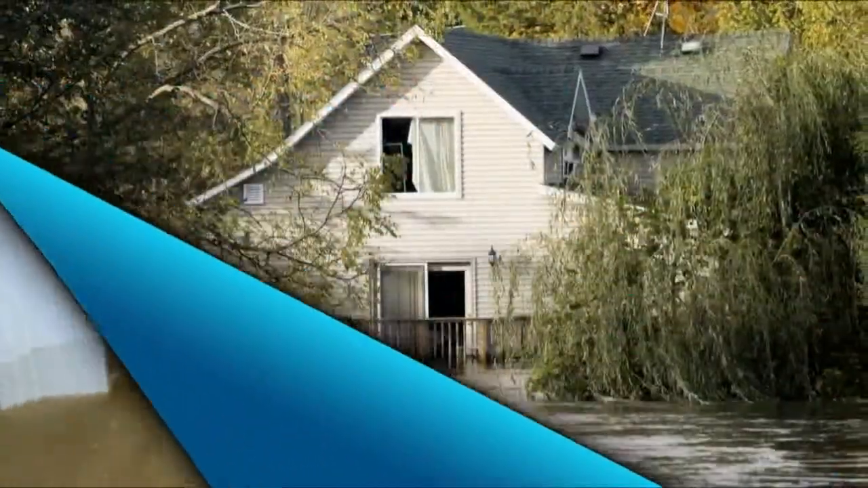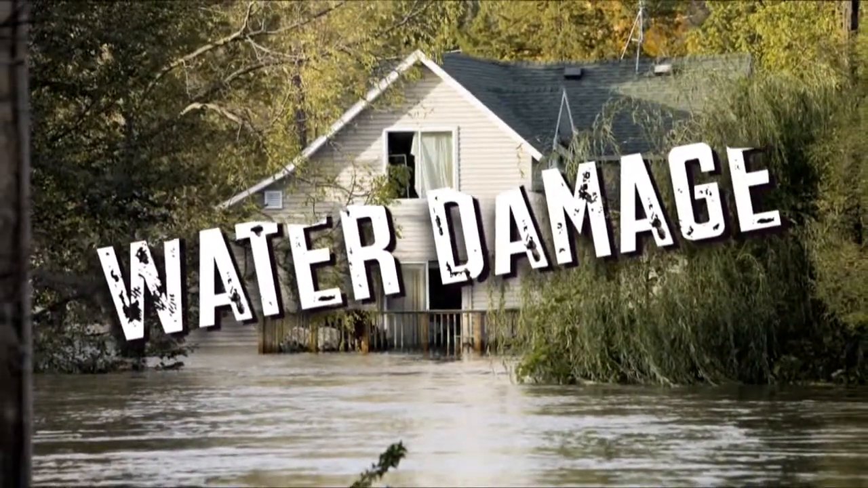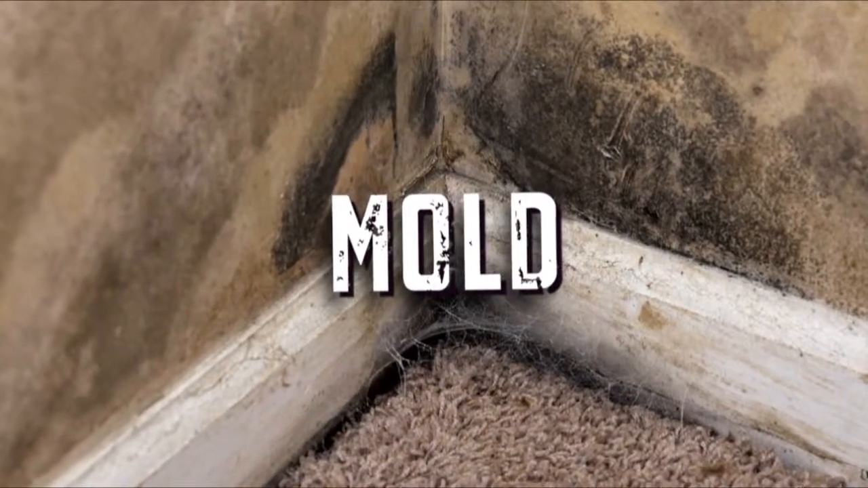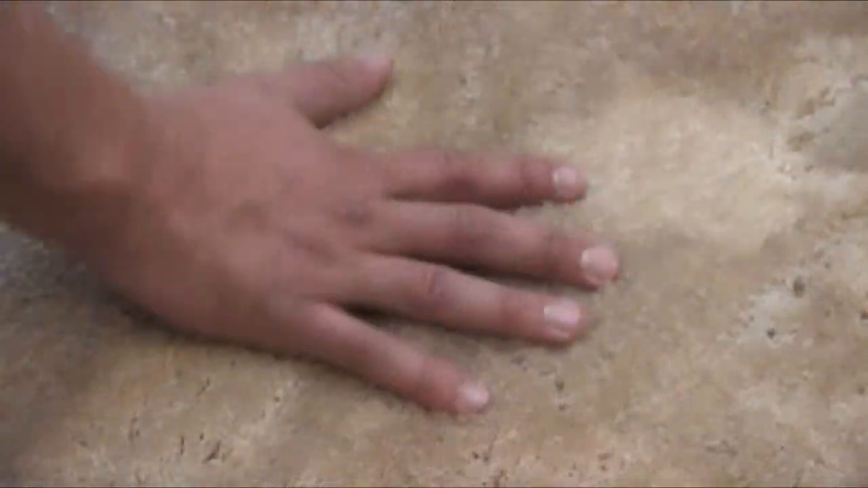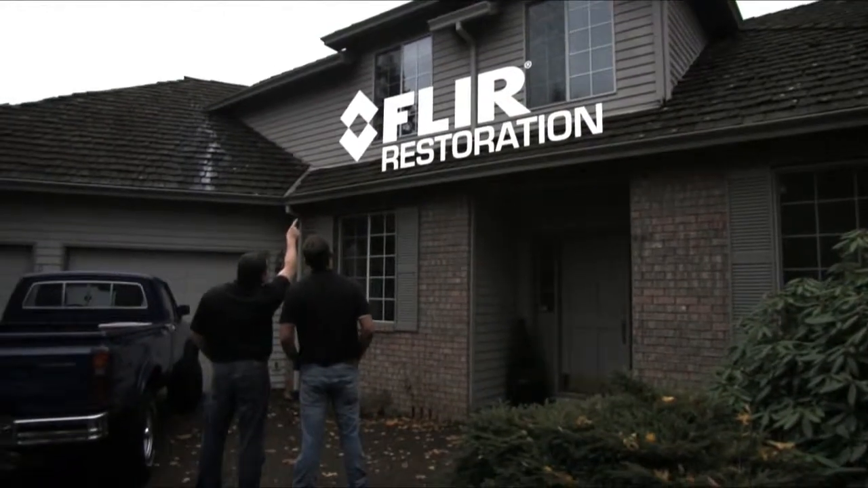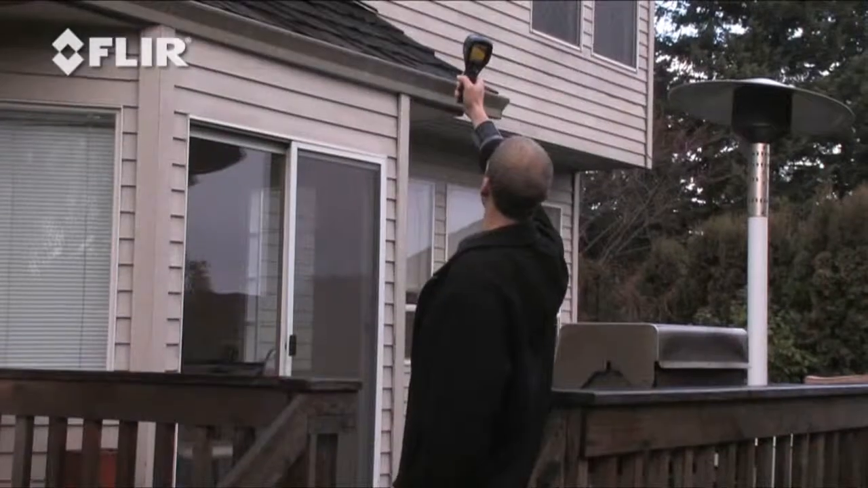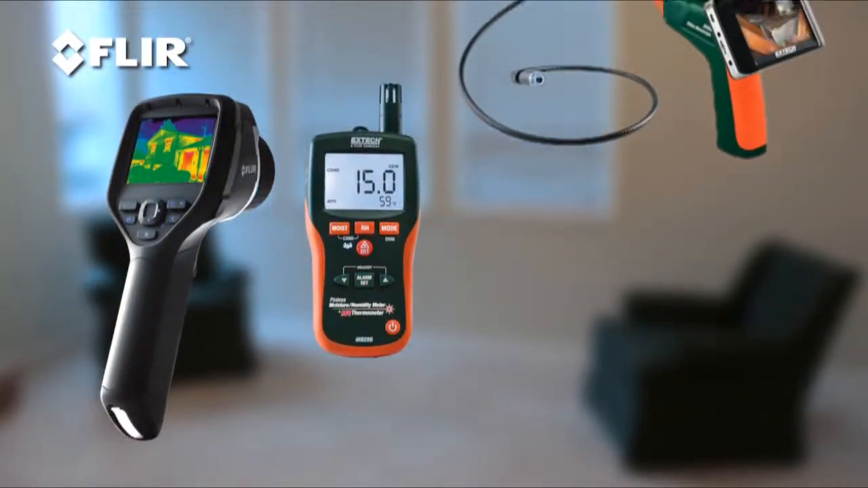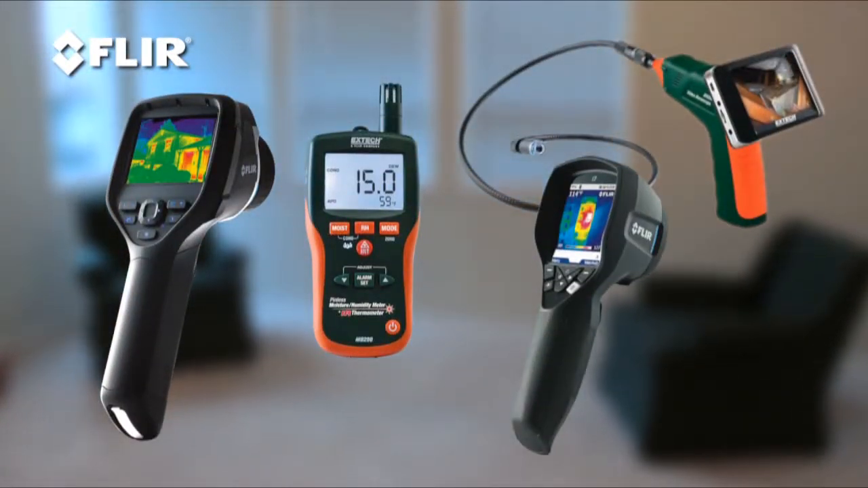Next to your home catching fire, there's nothing worse than water damage. Everything is soaked and nasty, and you just know it's only a matter of time before mold starts to grow. So you've got to get down to drying the whole mess out and replacing what you can't salvage right away. And that's a big chore. Fortunately, FLIR has some tools that can make the job a heck of a lot easier.